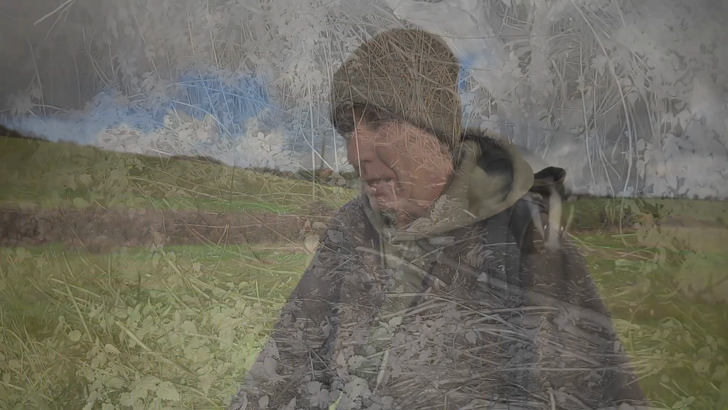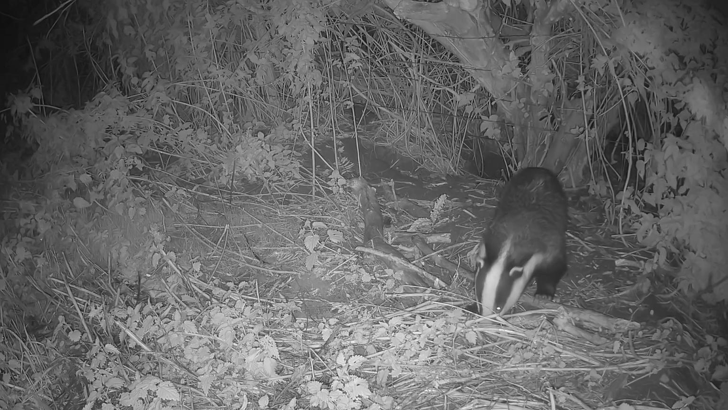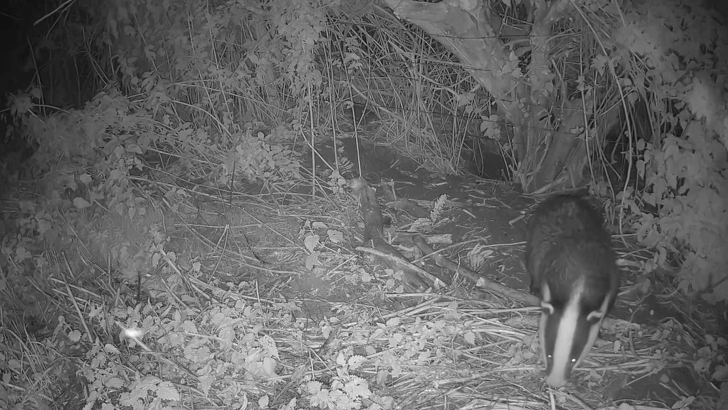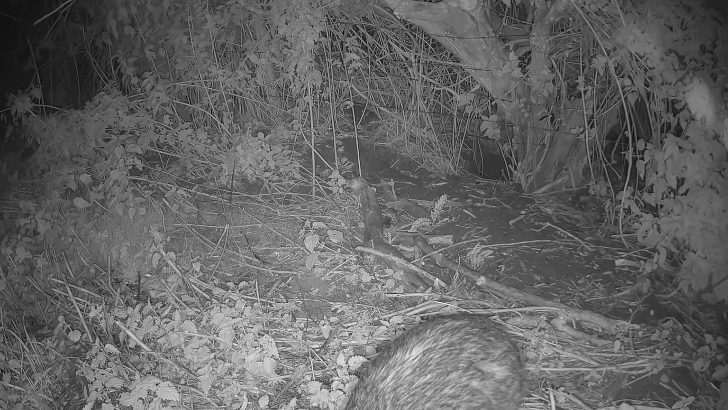A closer look, but it looks as if I've got the badgers just a couple of times, so it doesn't seem as if they're using it that regularly, but I'm going to keep it there, persevere for another three or four weeks. This particular badger seems to be quite a young one, maybe a year or so old, maybe more. I'm uncertain whether they've come out of that entrance. This slightly larger badger seems to peer in, but then just move off.